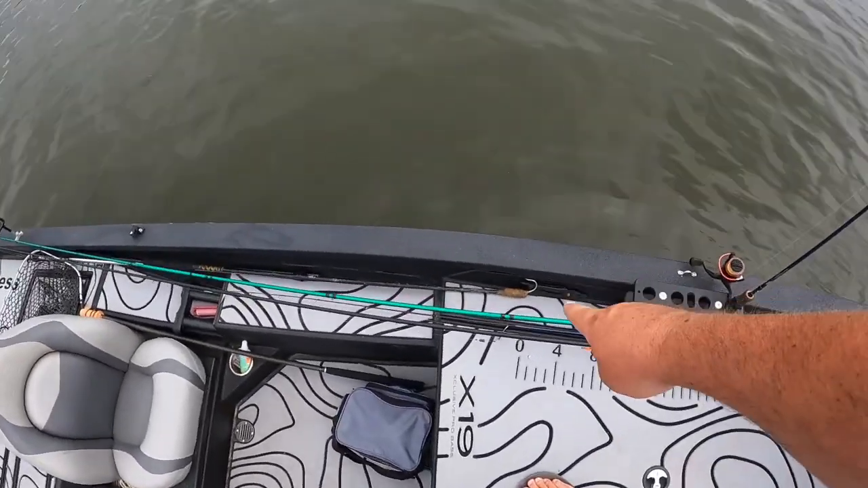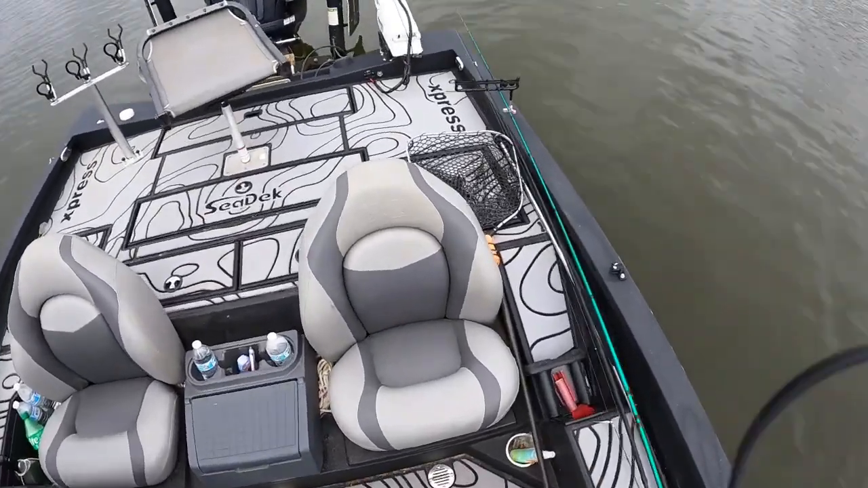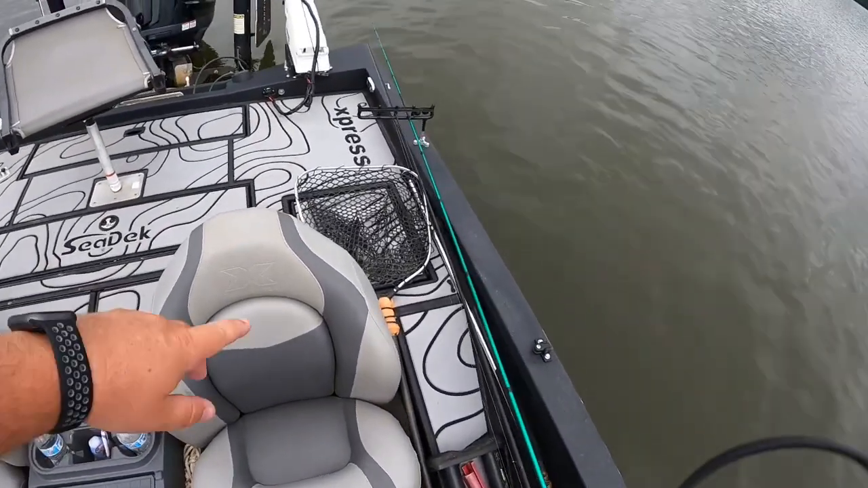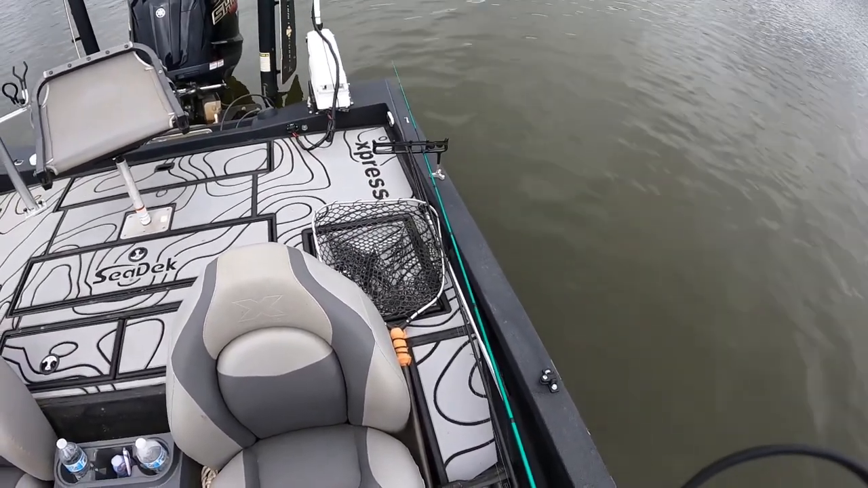Always keep a gaff on the boat. You don't ever know what you're gonna get into. Big T net. And on the long poles, I just got one of the old rod holders that I had from back when I used to push poles.